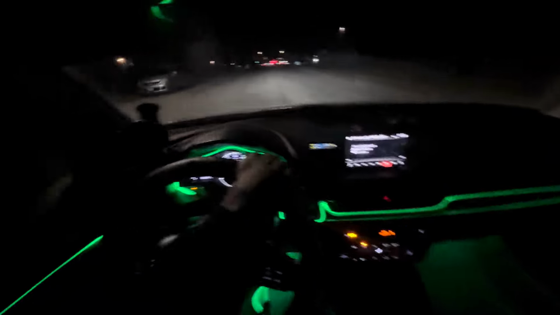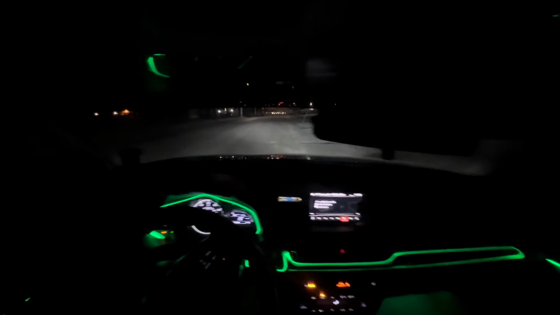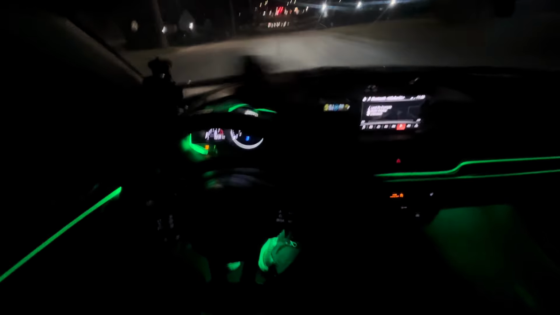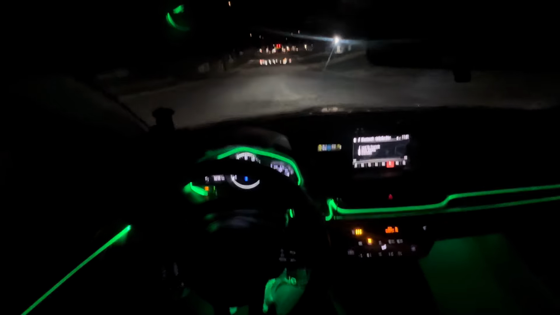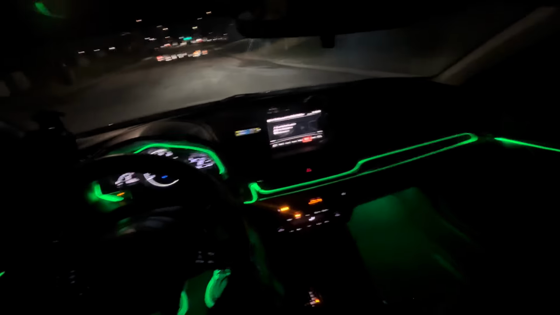Matter of fact, I ain't even gonna not do it. I'm taking a picture. Oh shit. You see all these cones and all this? You see that? Bro, they need to put it right here too. Look at this. You see this?